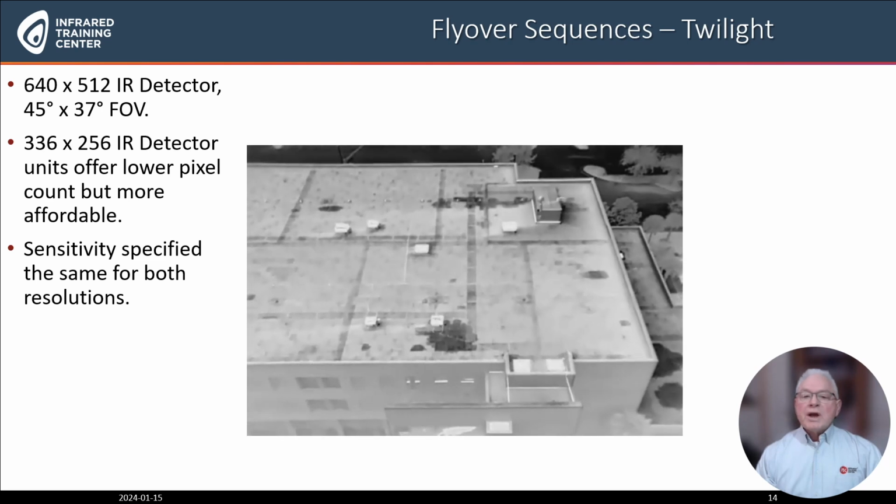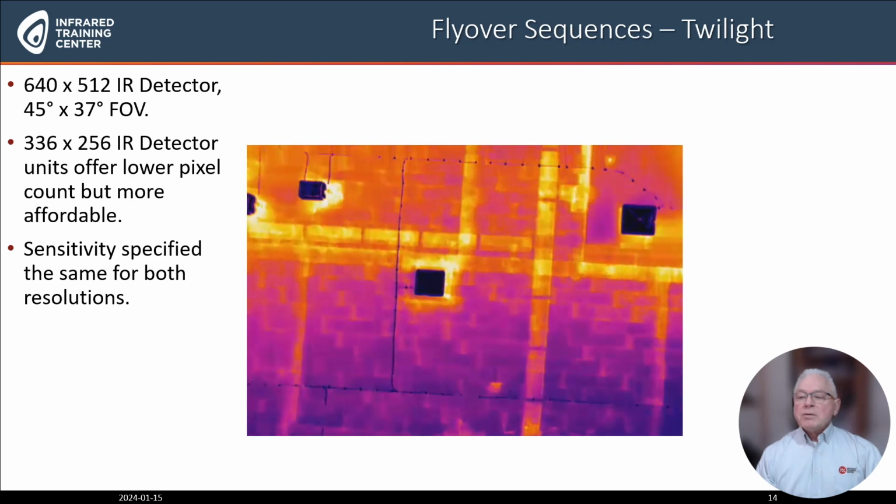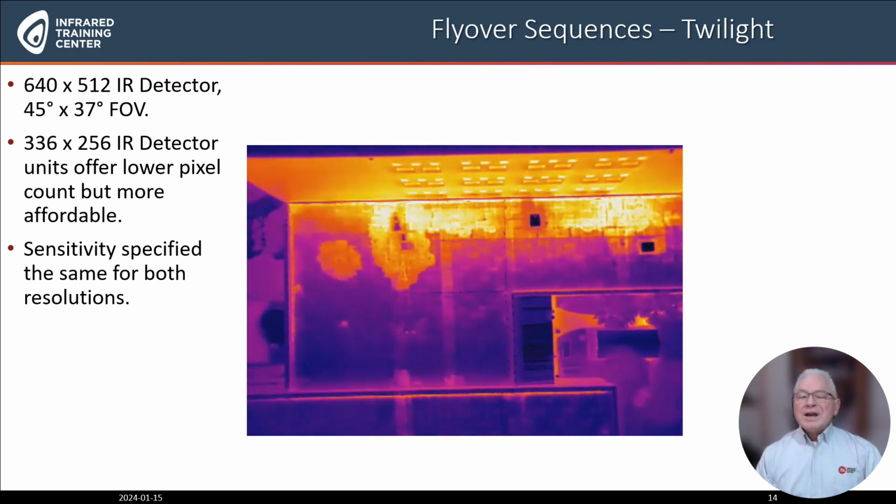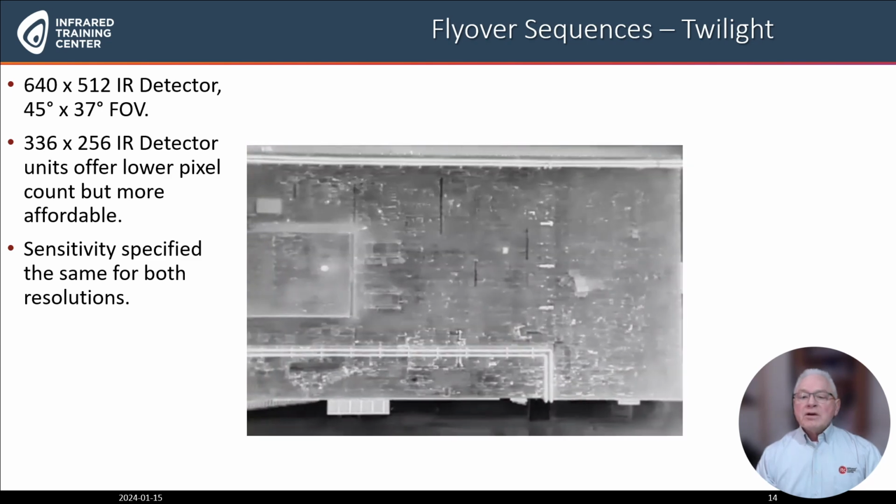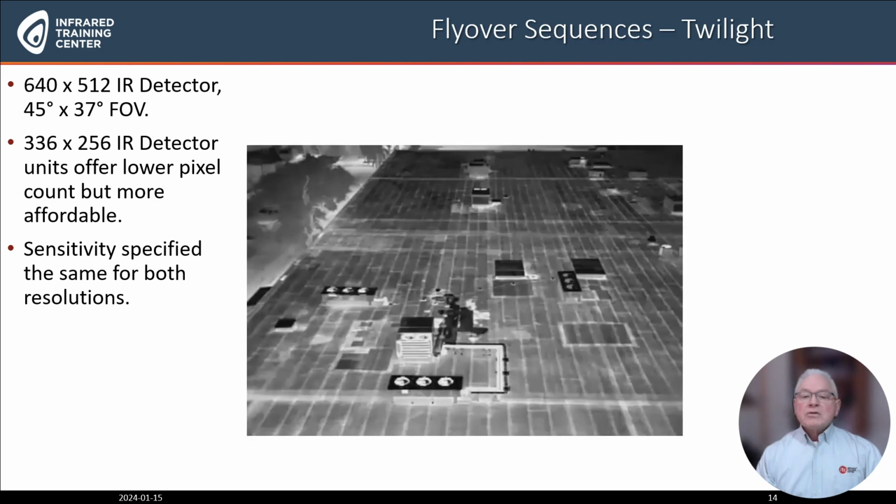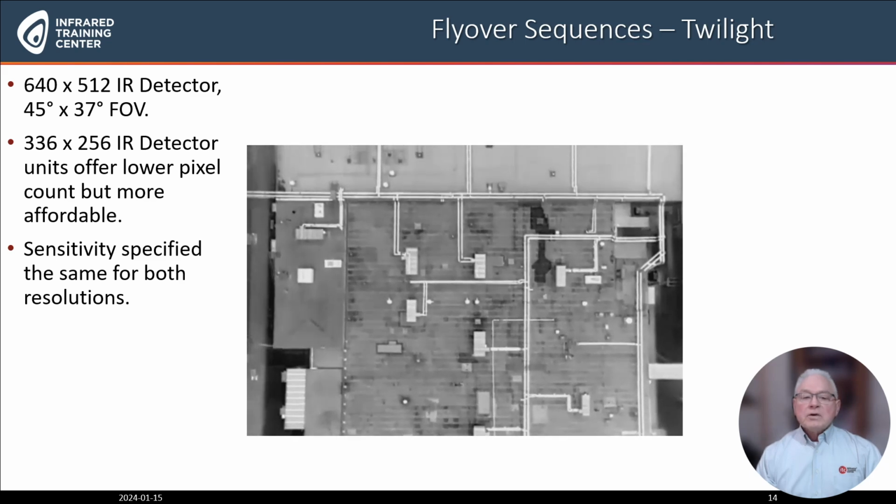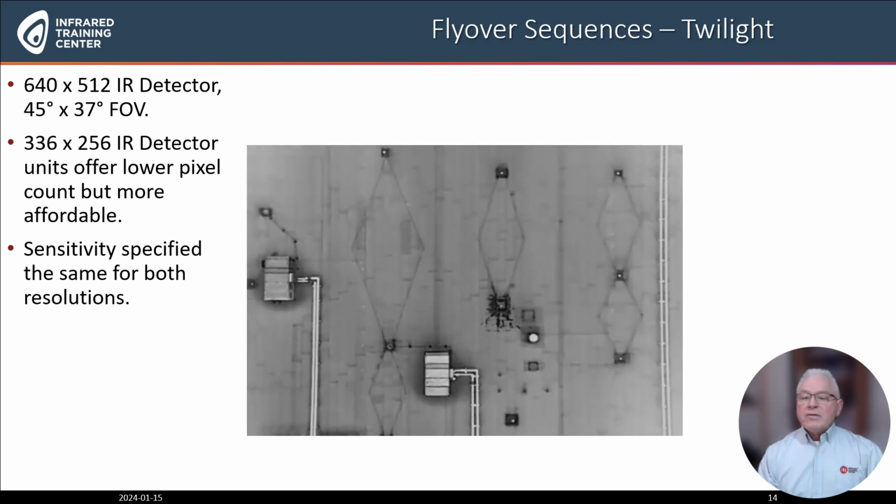This infrared roof scan was flown with a 640 by 512 sensor with a 45 degree by 37 degree field of view. It's important to understand that the combination of the sensor and lens will determine what you see on the roof deck from a given elevation off the roof deck. Using different angles, color palettes can assist us in analyzing the roofing material in flight. Also, using FLIR Thermal Studio can provide more analytical tools for your video.